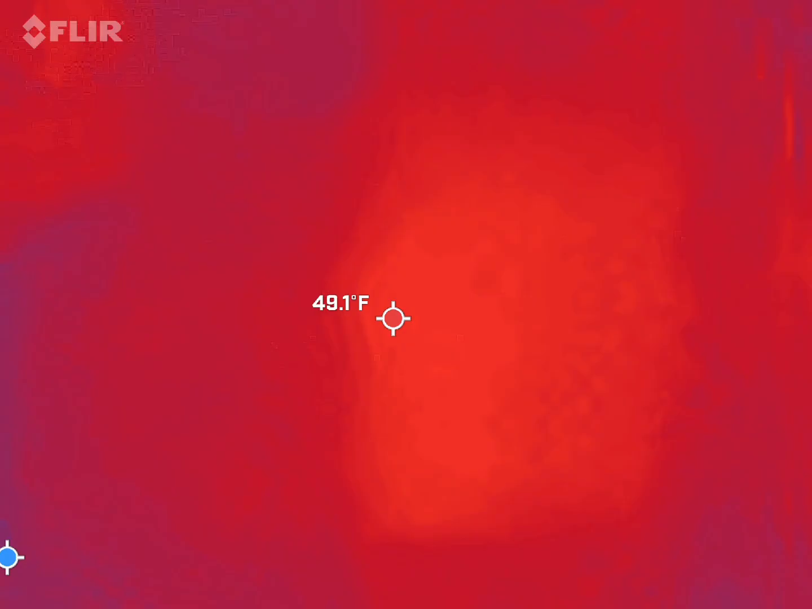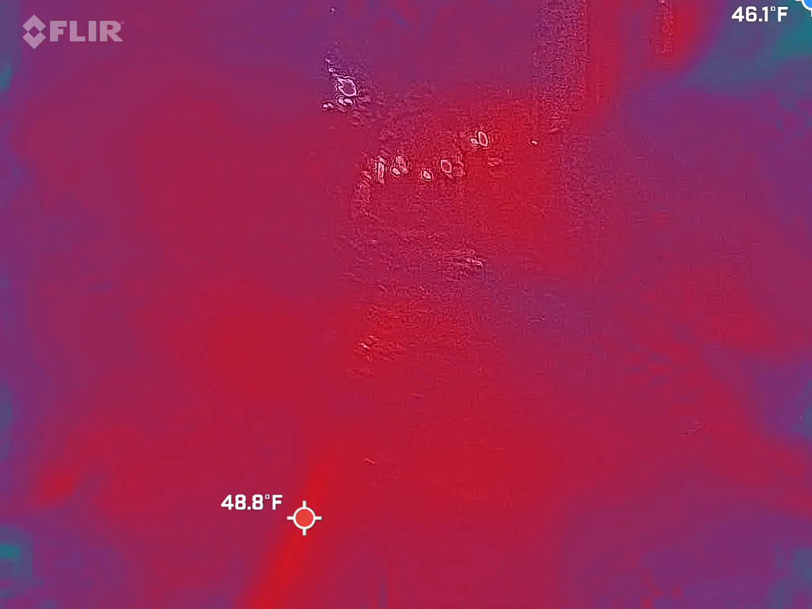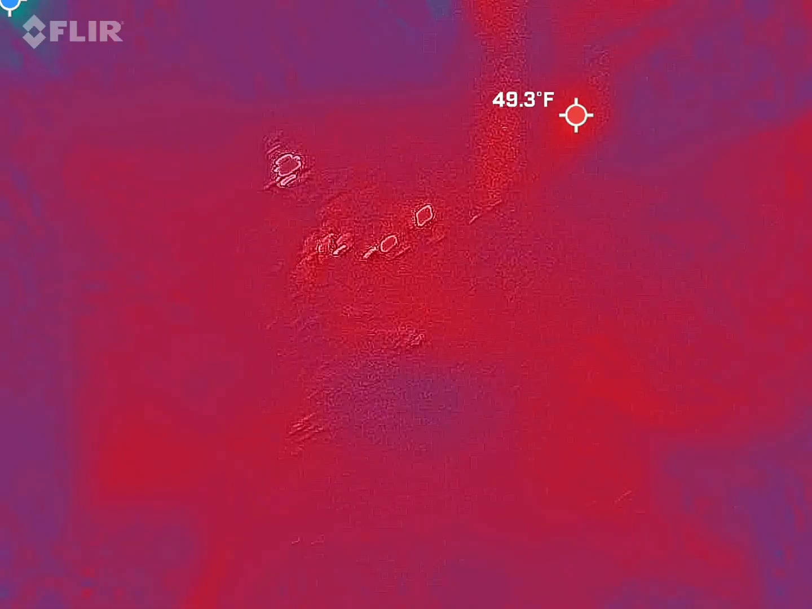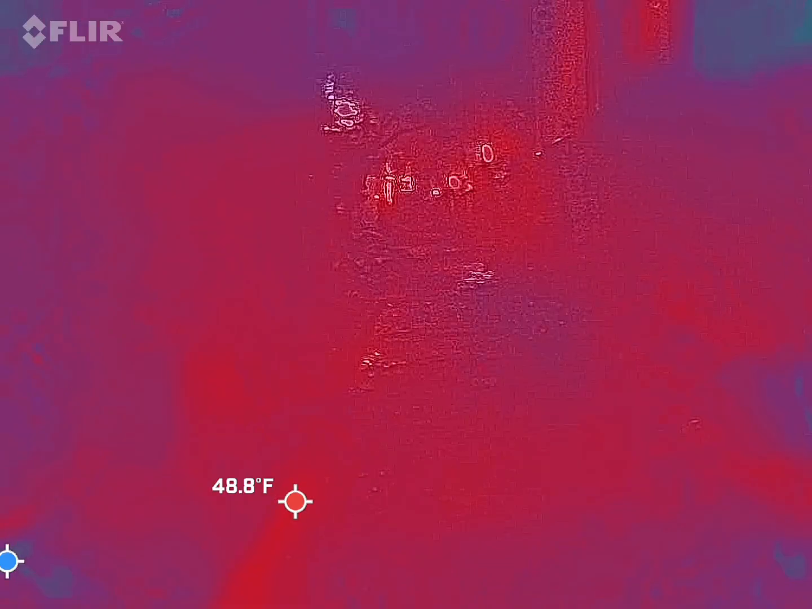So, you got something going on weird? I'm just recording all around. Okay. Even still, there were some blue spots here earlier, way down. So the hope here is that we get a full blue person walking towards us.